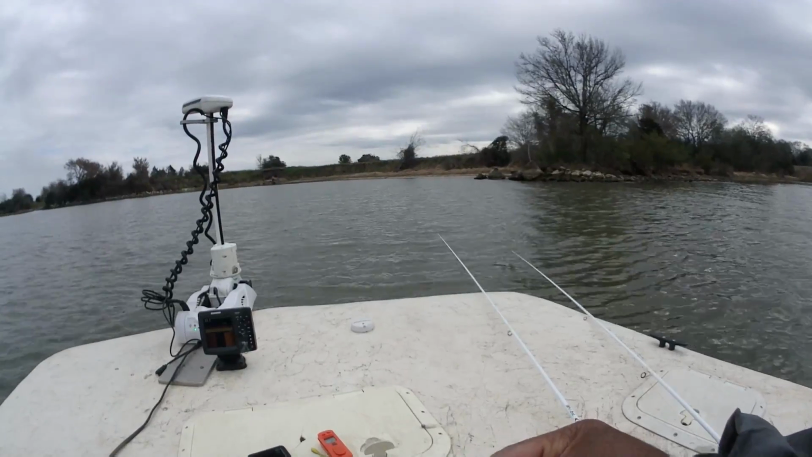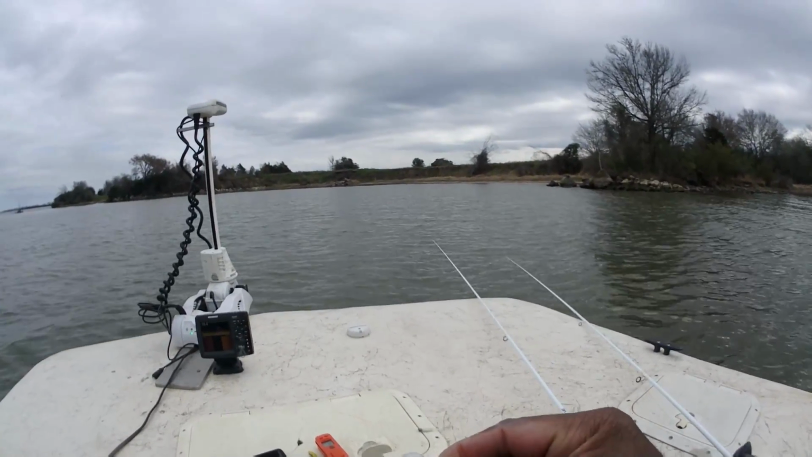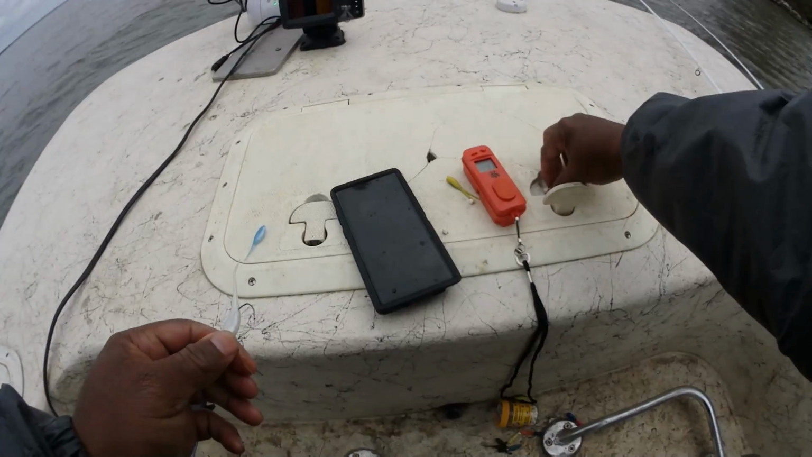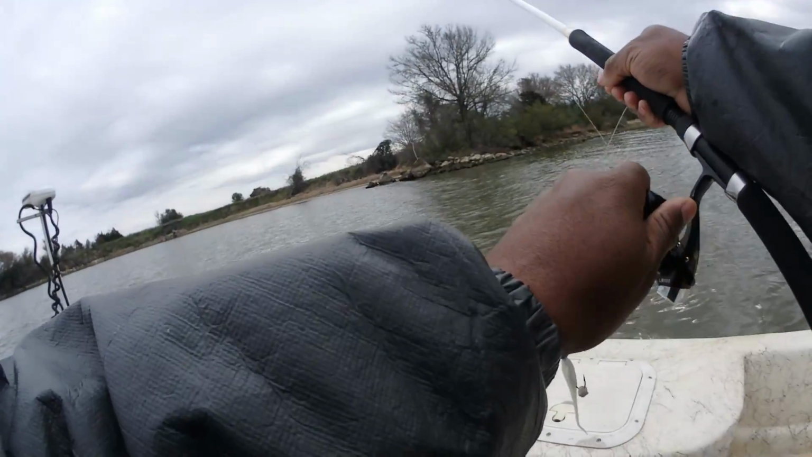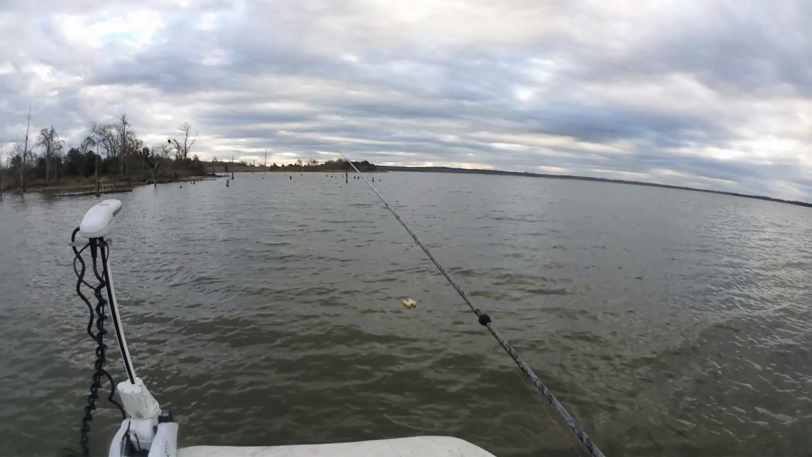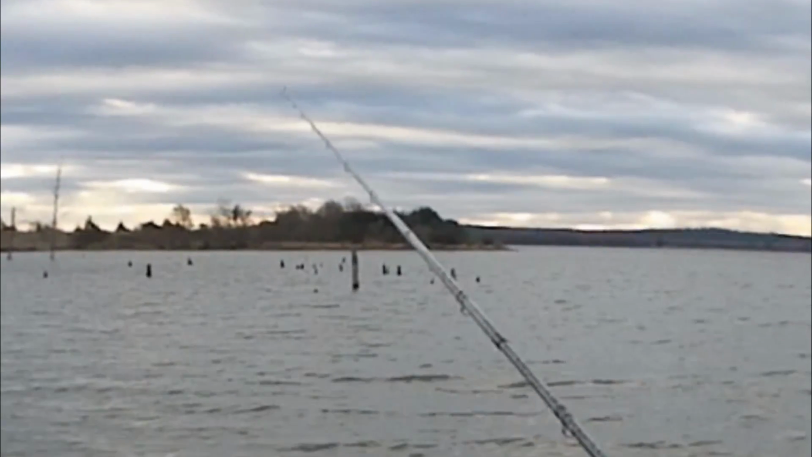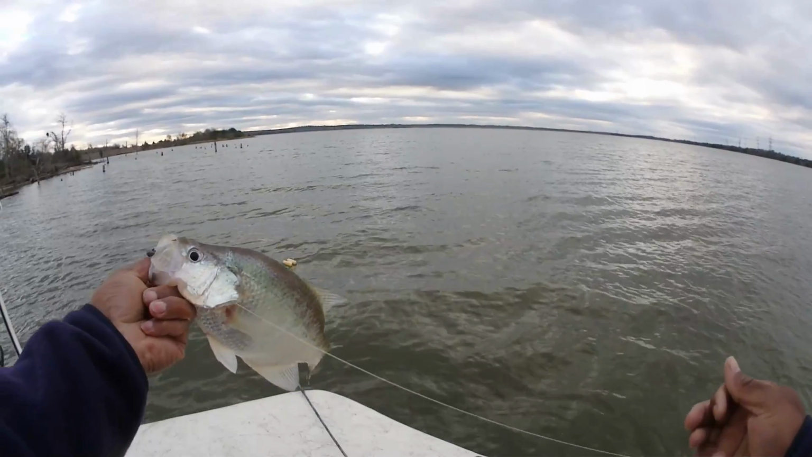Bang. As y'all can see, I sit there with that yellow and green on, and it's like I say all the time, gotta have that buffet. Caught 5 or 6 on that yellow and green, and it just went dead. So went to that pearl, and voila, fish on. Right in its lips. Nice.